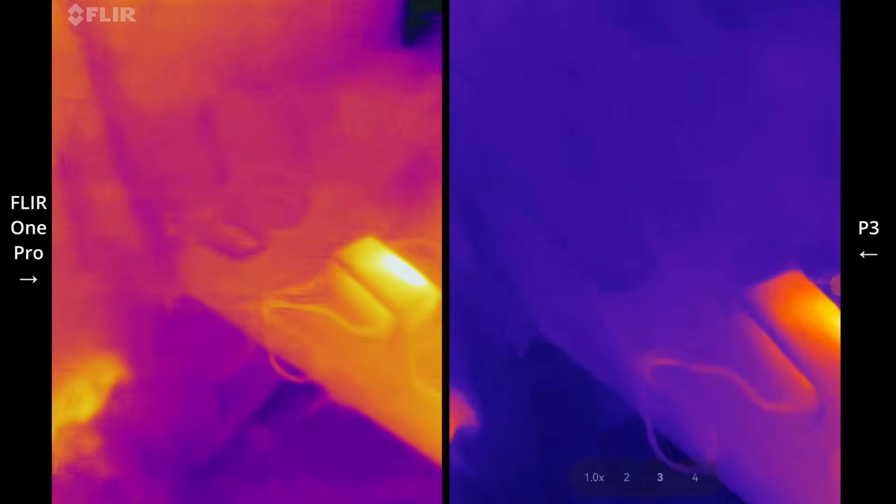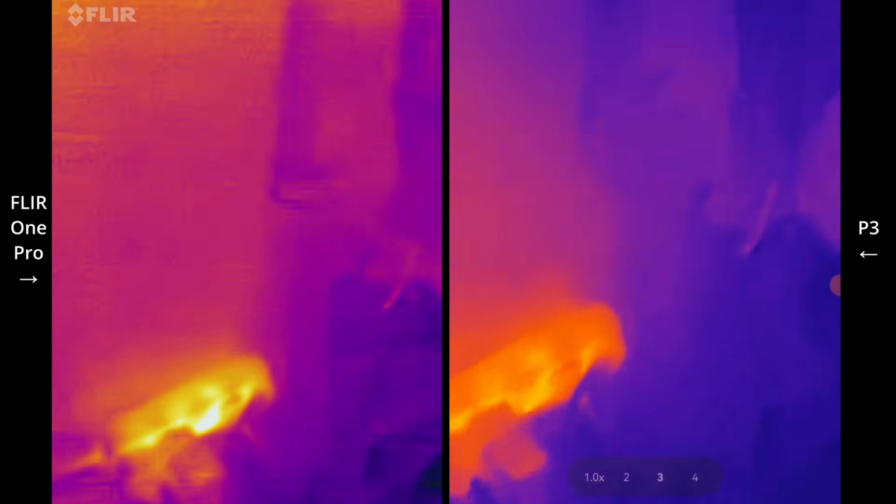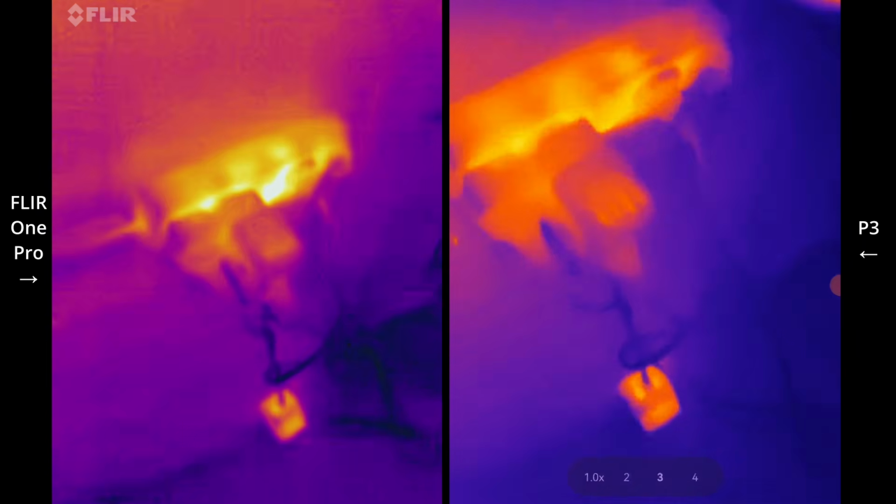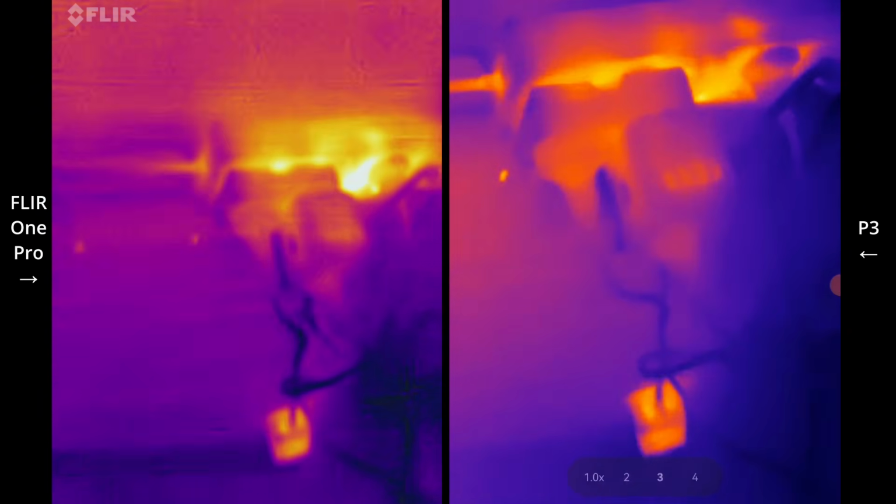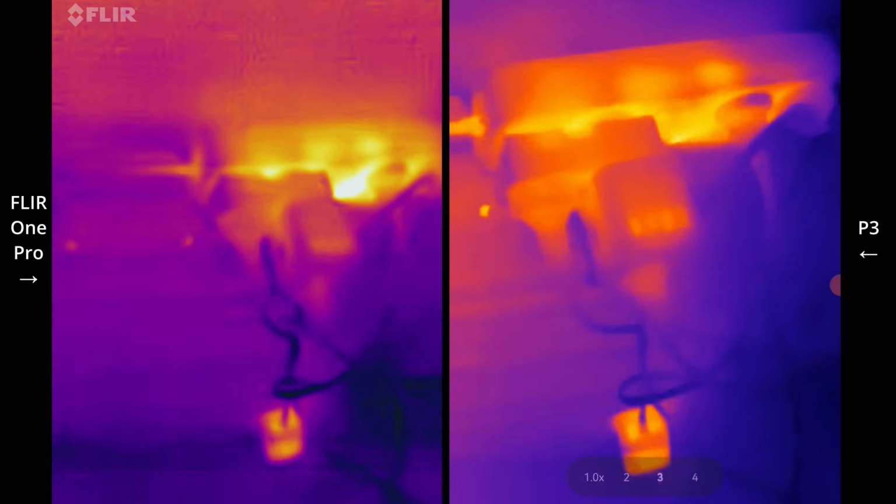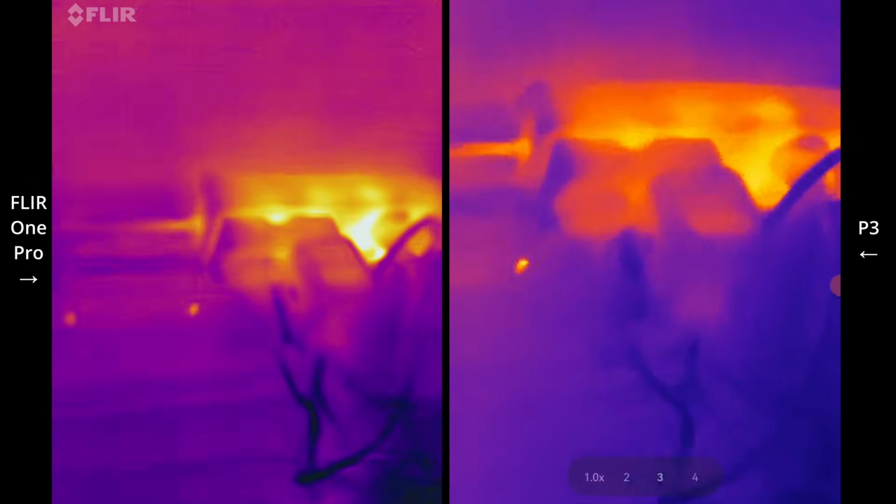You can even identify other objects there on the desk, whereas it becomes very difficult with the FLIR ONE Pro to discern what's happening. It's the usually high millikelvin value of the FLIR ONE Pro. Even on these power boards, let me just focus that a bit better. You can see exactly which bits are hotter.